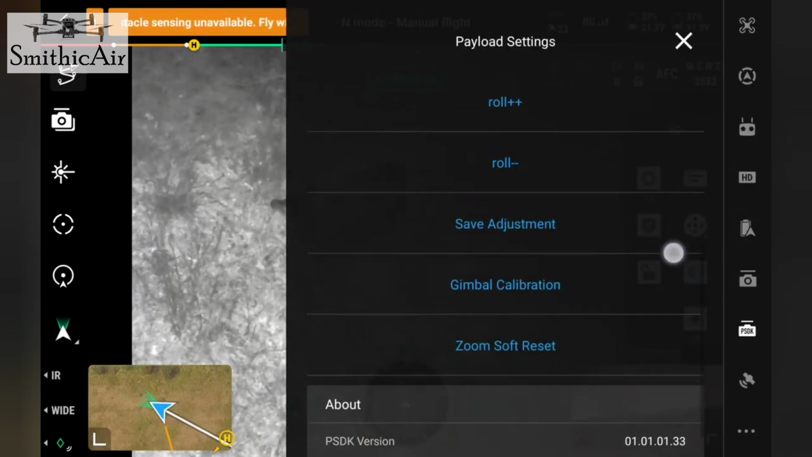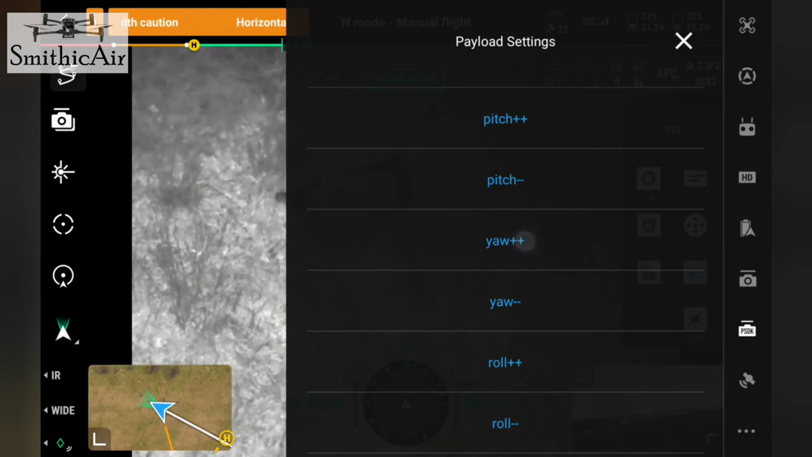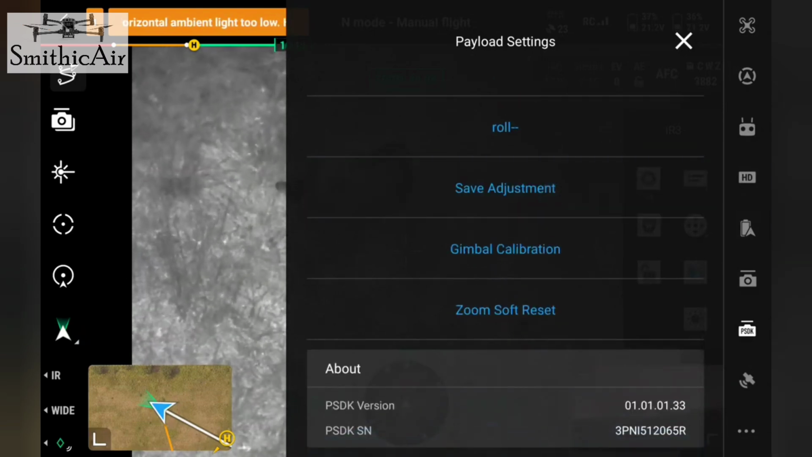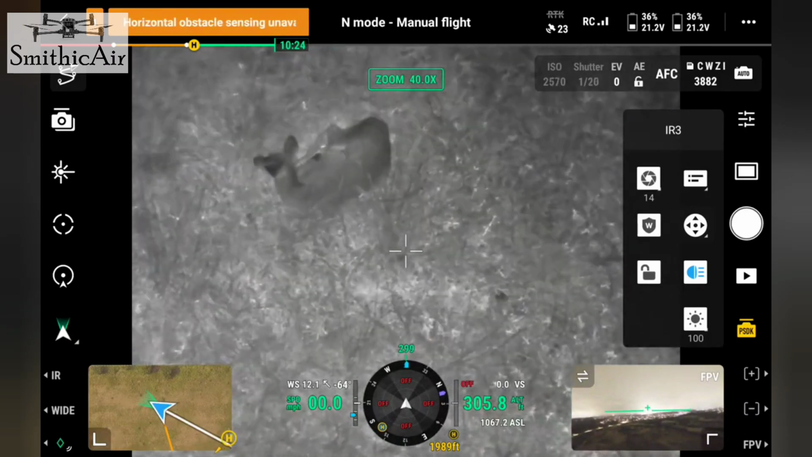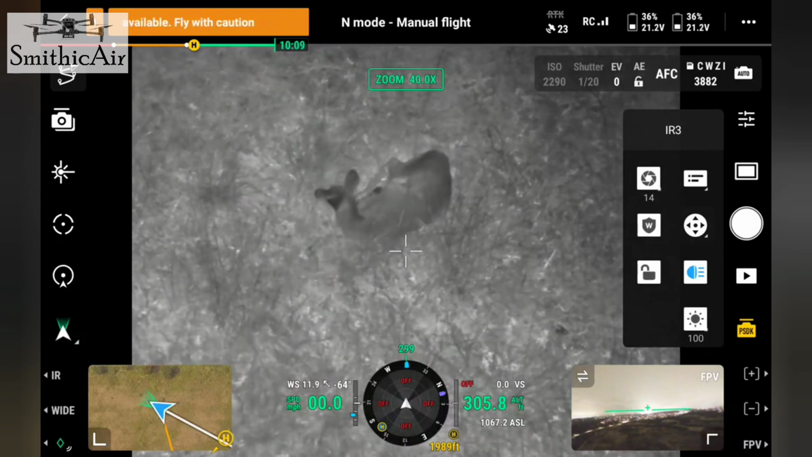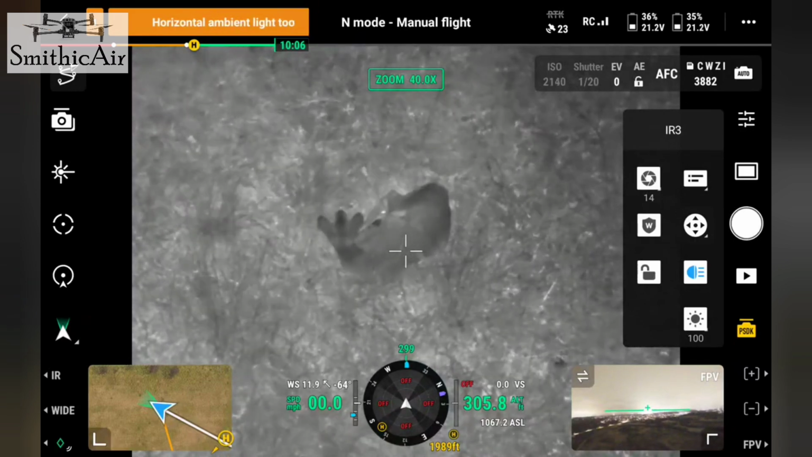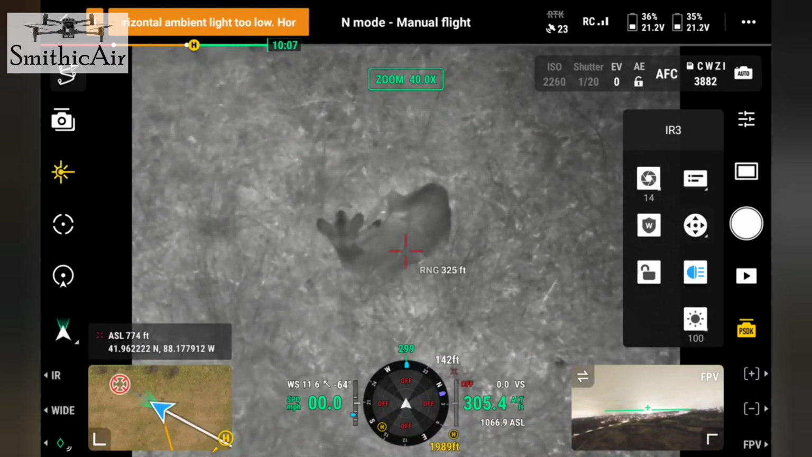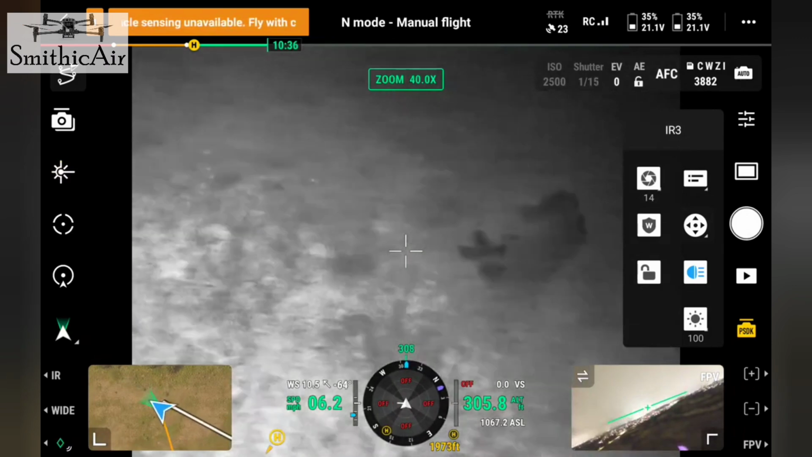I'm going to do the yaw, and I'm going to move it to the right. Looks pretty good. So again, 305 feet up. That's pretty cool. If I back this out a little bit.